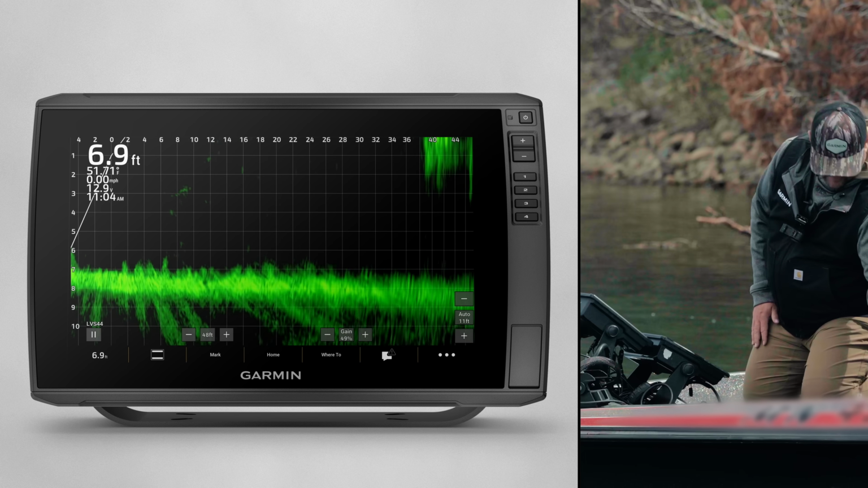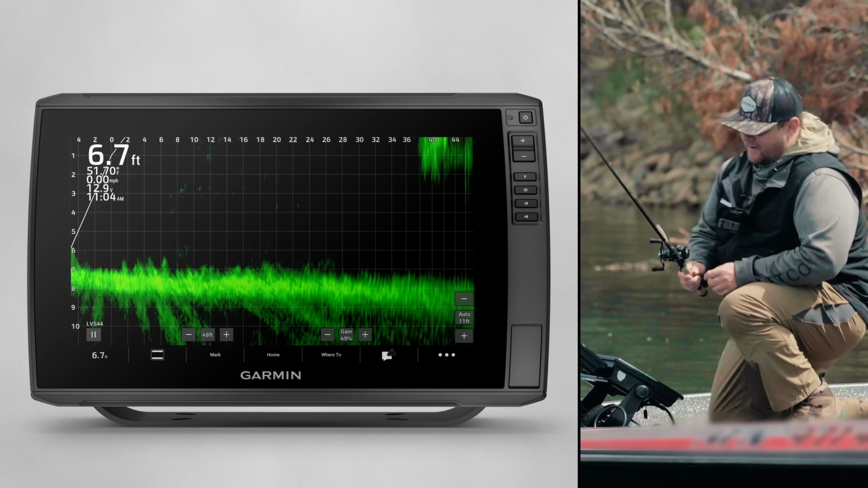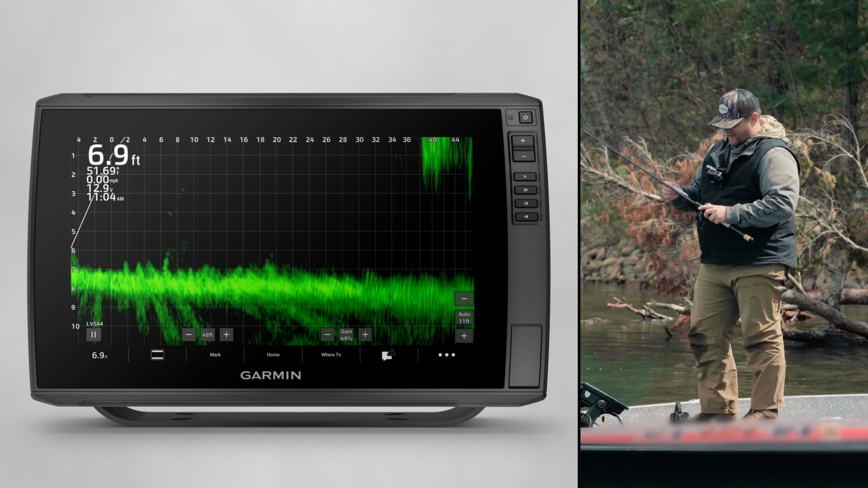But let's go ahead and get fishing here. I feel like that's enough talk about settings. Let's see if we can't catch a few fish today.